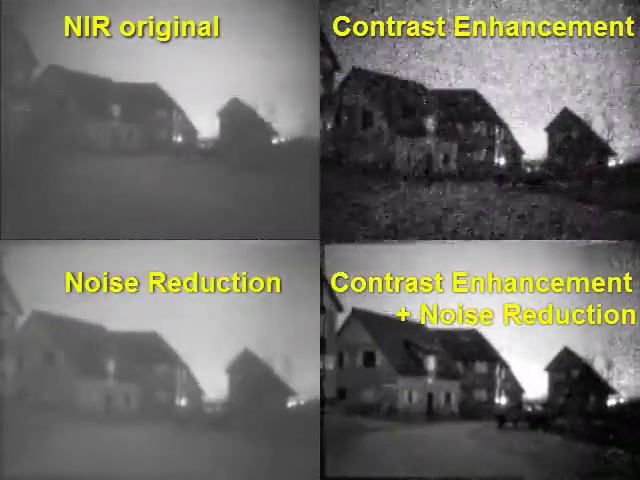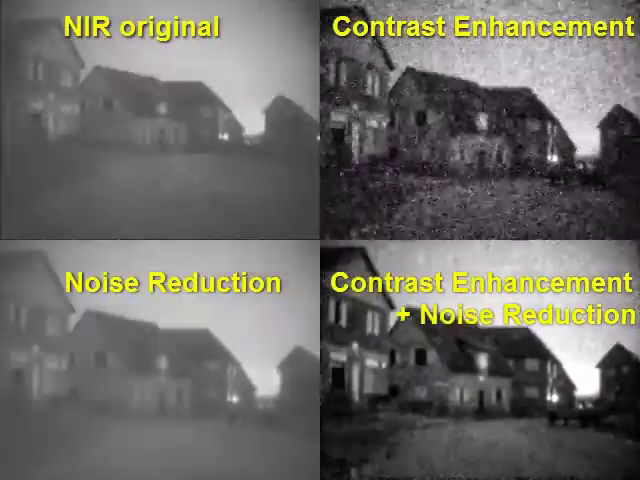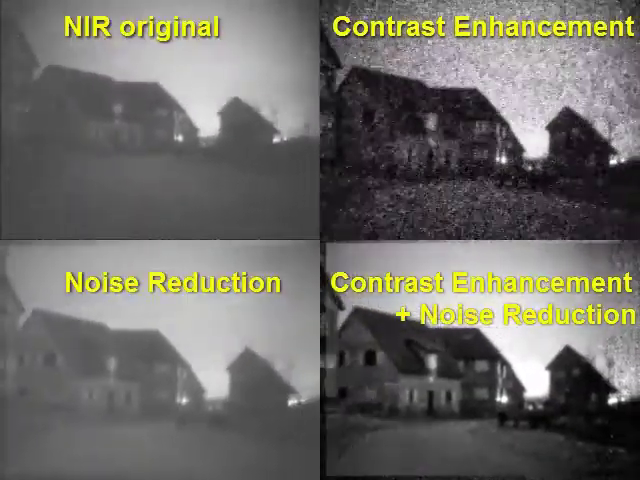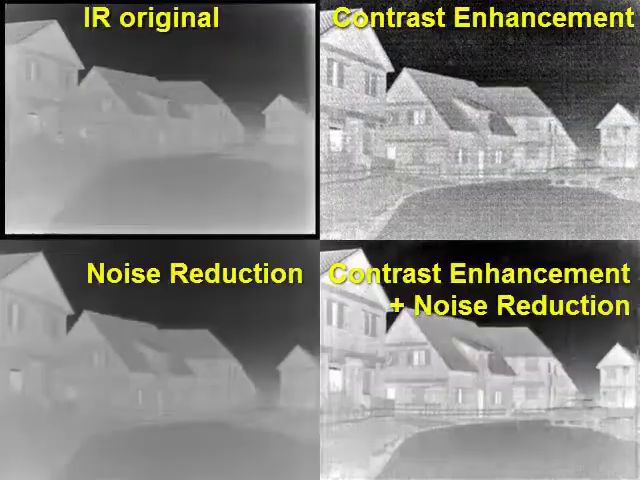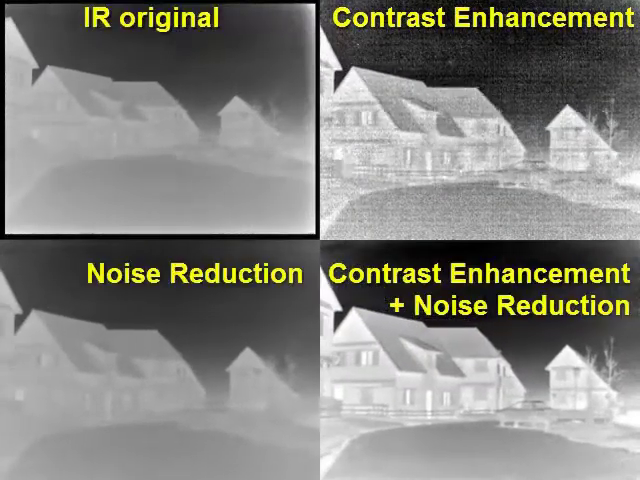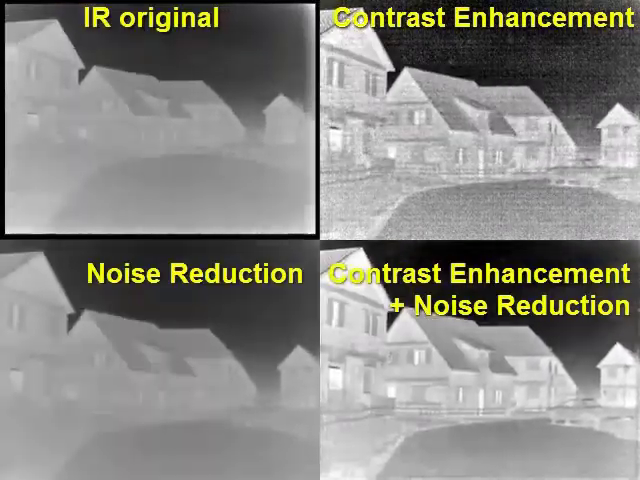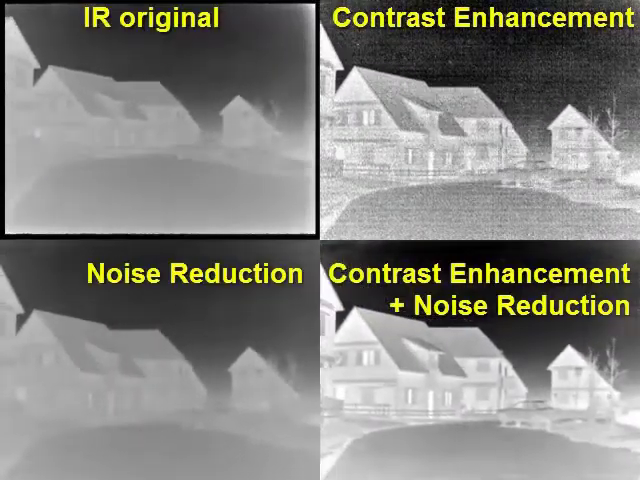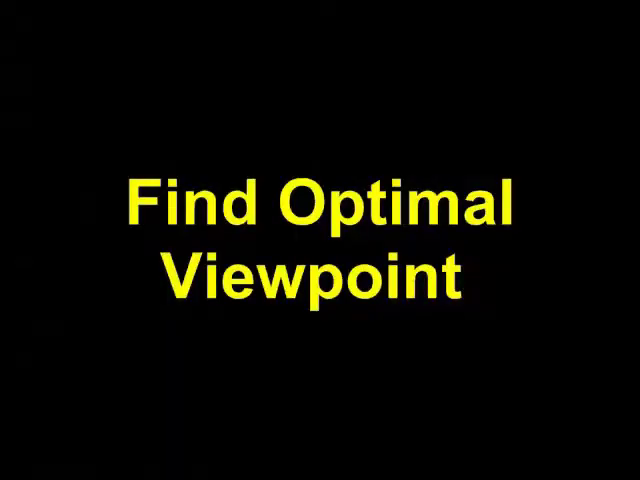The system also has different real-time image enhancement procedures. Here we show the effect of contrast enhancement and noise reduction on a dynamic near-infrared image. The upper left part shows the original near-infrared sequence and the upper right shows the image sequence after contrast enhancement. The lower left shows the effects of noise reduction and the lower right part shows the effect of contrast enhancement on a noise-reduced version of the sequence. Small details are much easier to discriminate in this enhanced representation.